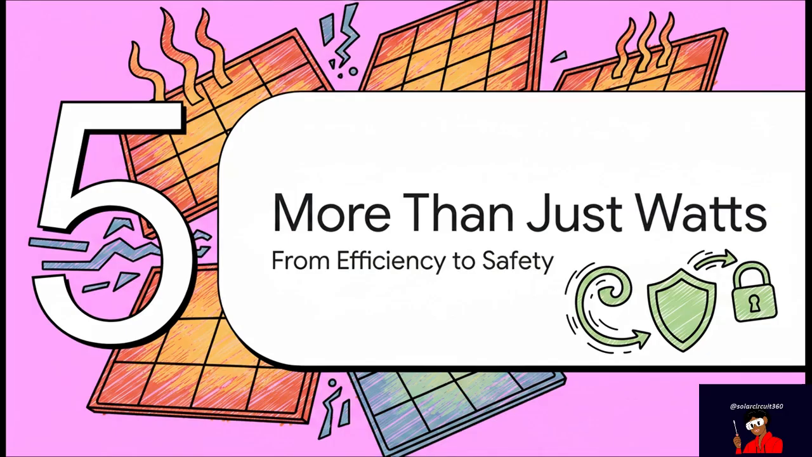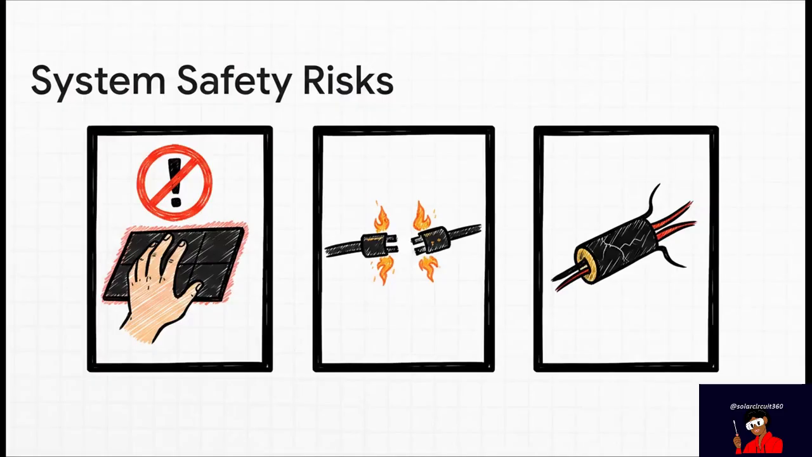This has become a critical issue of system reliability and, honestly, safety. I mean, a panel sitting in the hot sun can be hot enough to give you a serious burn. Those stressed connectors we talked about can loosen and arc, and that's a genuine fire risk. And all the while, if your cables aren't sized properly, they can be silently overheating, degrading their insulation, just waiting to fail. This is why it matters so much.